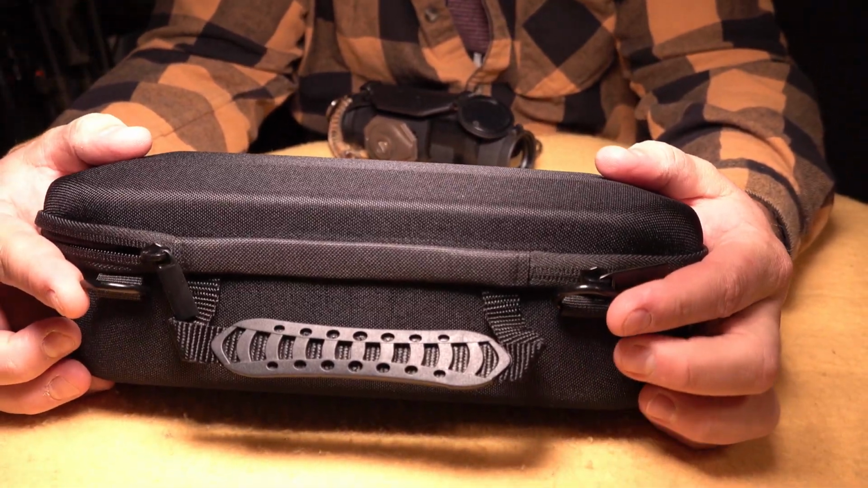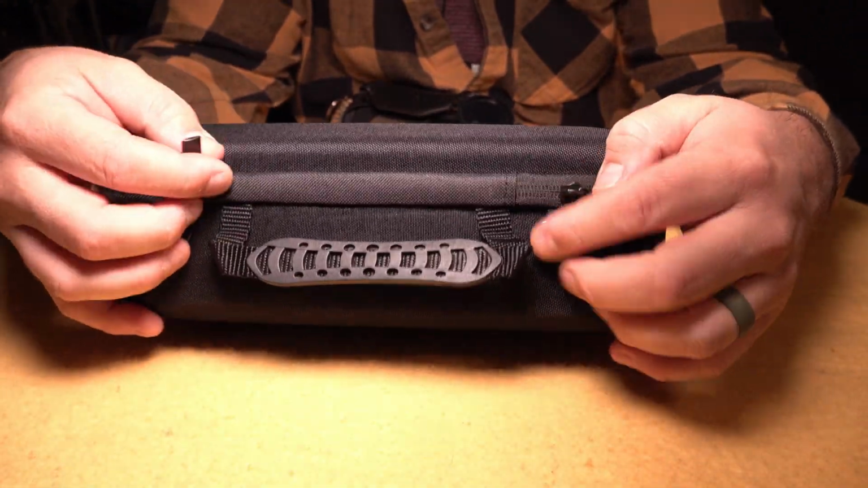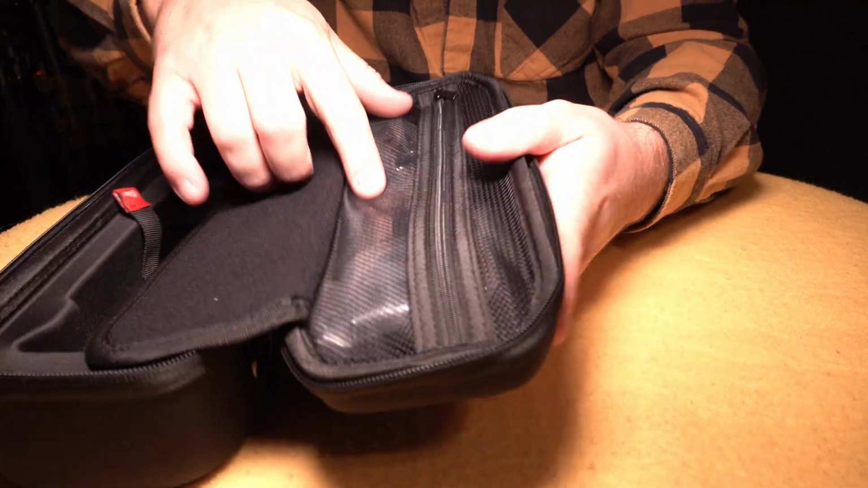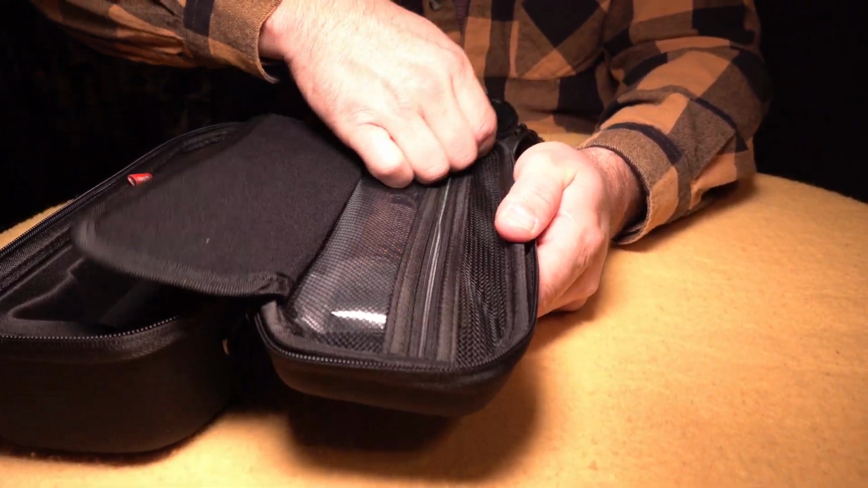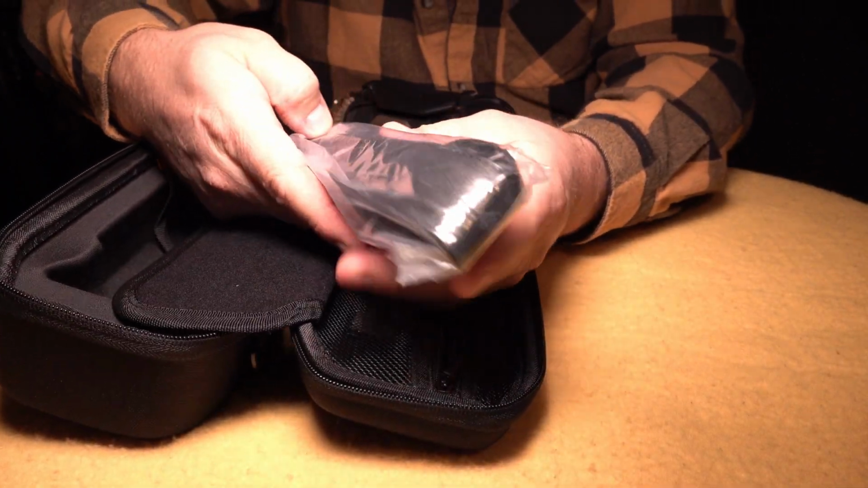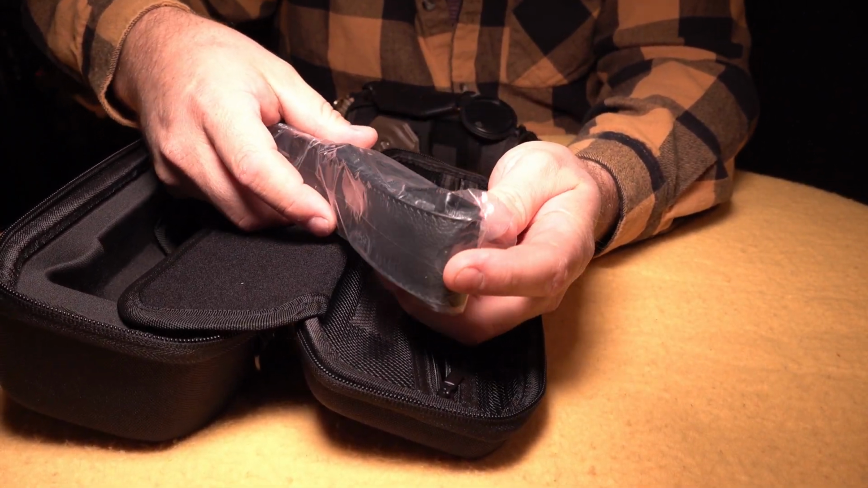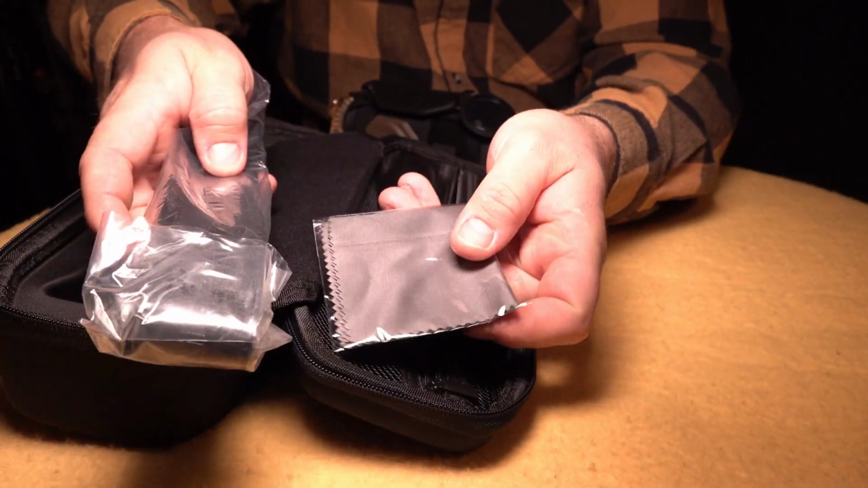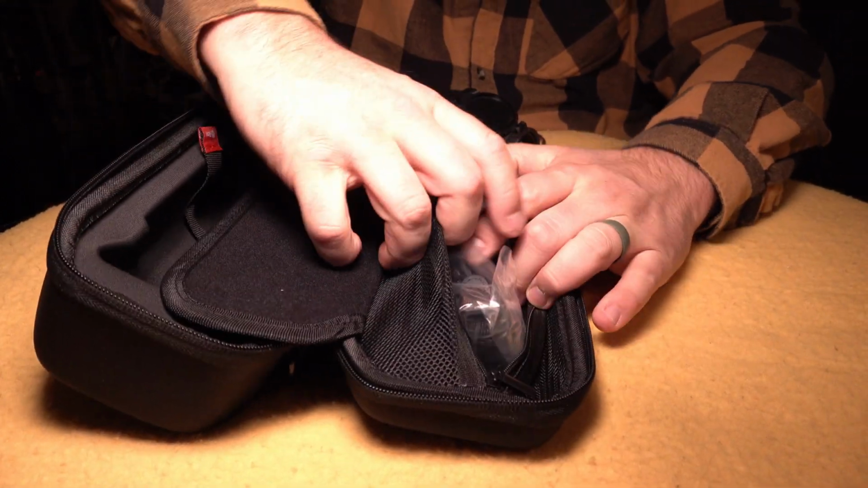Again, two D-rings on the back of this soft case, zippered. These zippers are nice. I like having a good soft case. When you get inside, there is a sleeve here, and this one has another lanyard for the actual thermal scanner itself. As you can see, I've never used it. It's still in its original plastic. Comes with the lens cloth. Let me put all that back.